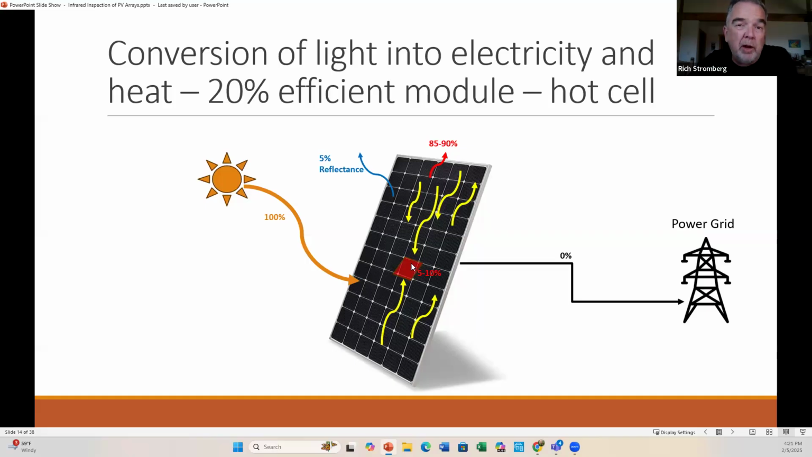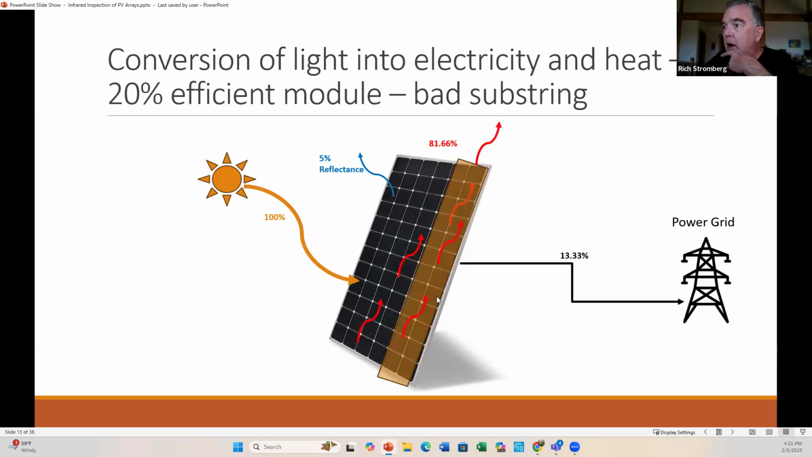Now the module should be running for 15 or 20 minutes like that before it's had enough time for that hot cell to heat up the glass right around there, or conversely warm up the substring by another 4 to 5 degrees. But that's how you're able to see it. Now, if you walk around to the back side and aim it at the back sheet, you would see these a little bit clearer.